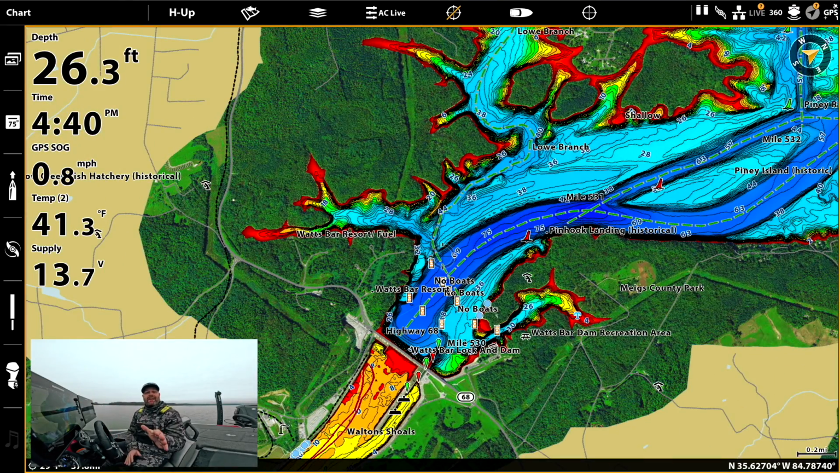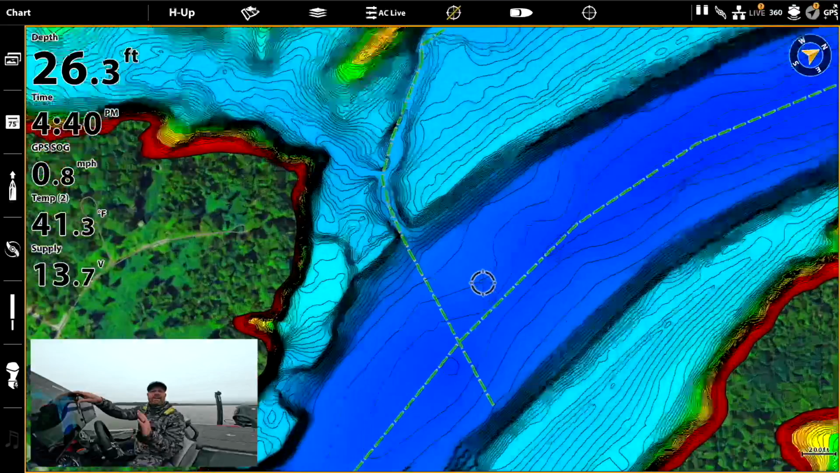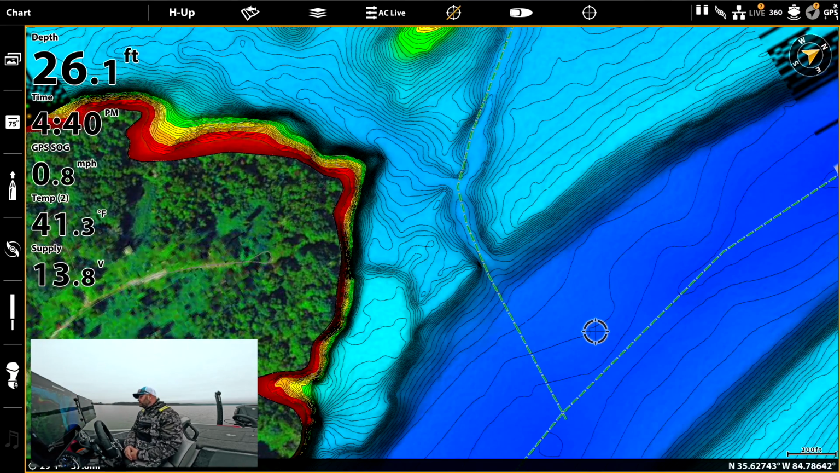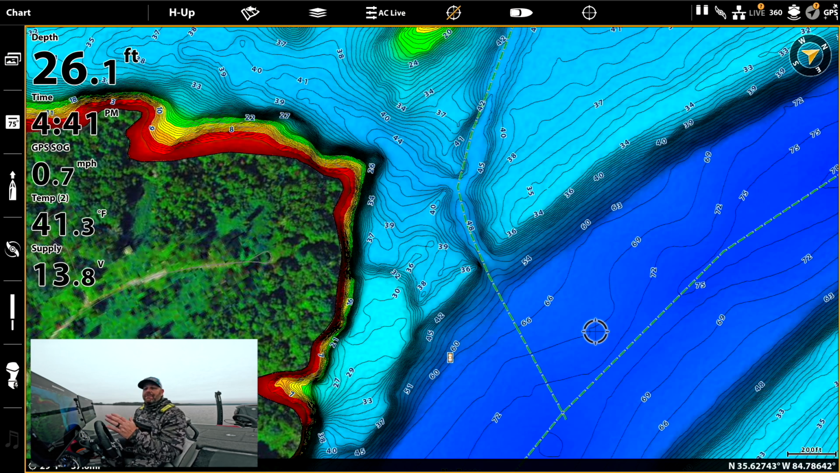So if you guys have this setup, you will be able to dial this in just like my unit and be able to find those good areas fairly quickly. So if you don't have the VX card, I apologize in advance, but hopefully you guys do, and this will allow you to make some adjustments that haven't been available on previous LakeMaster cards.